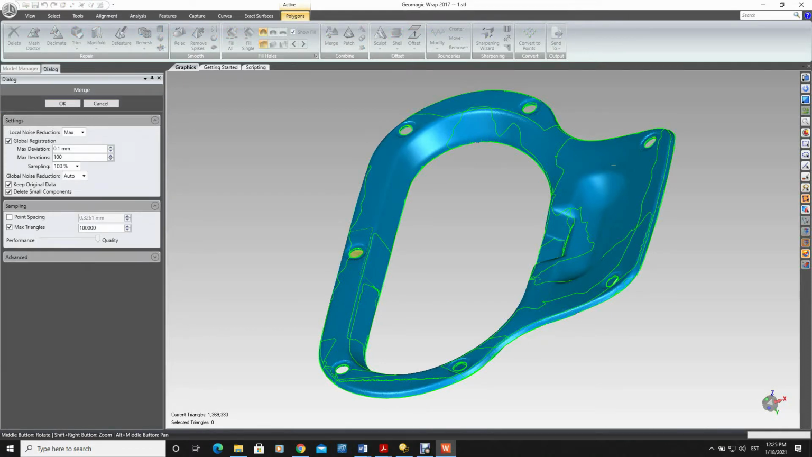First of all, we would like to get rid of those separation lines. For those we go to the Polygon tab, and in the Polygon tab we will now merge the two meshes. Let's use the standard values over there, and let's merge it.